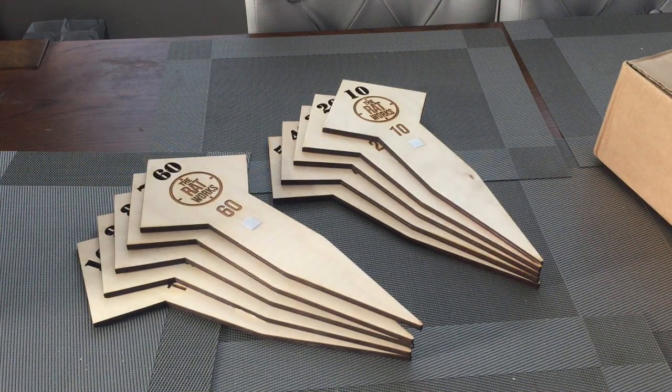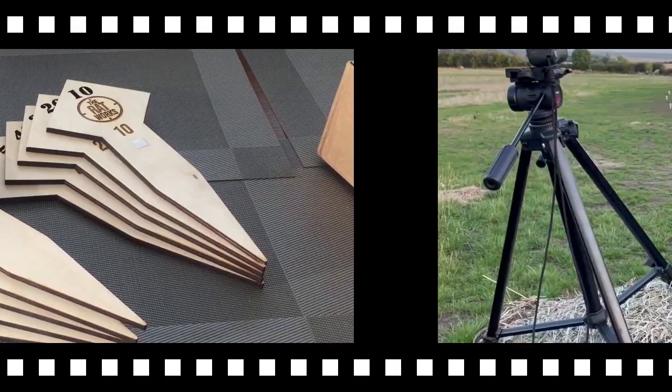So yeah, I'm going to take them out. I'm going to use the rangefinder to actually put them in the correct positions. I'll show you that as well, so you can see that there's no tomfoolery going on. And then we'll shoot it in the day and have a look at them, and then we'll shoot it at night time and have a look at them. Hopefully this is going to give you a better understanding of the unit's proper capabilities.